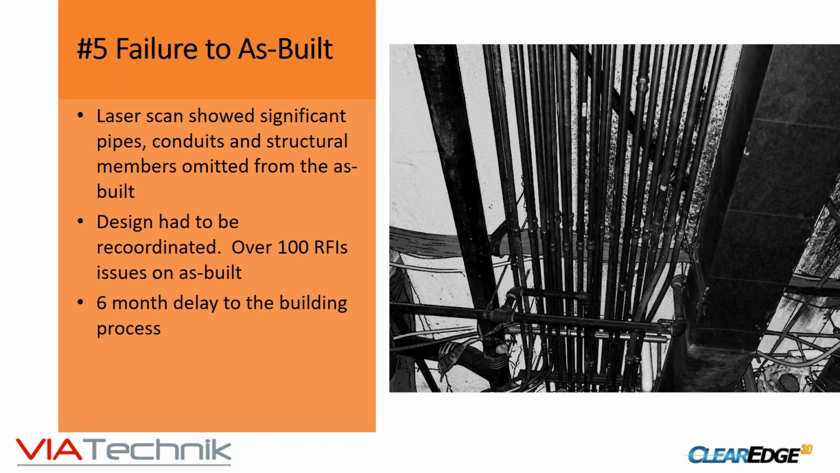The challenge there was that the design had to be pretty much redone. Over 100 RFIs were issued on as-built, and given that this is an existing hospital that's in operation, a lot of things could not be shut down or relocated because they were in use. So it significantly delayed the whole process.